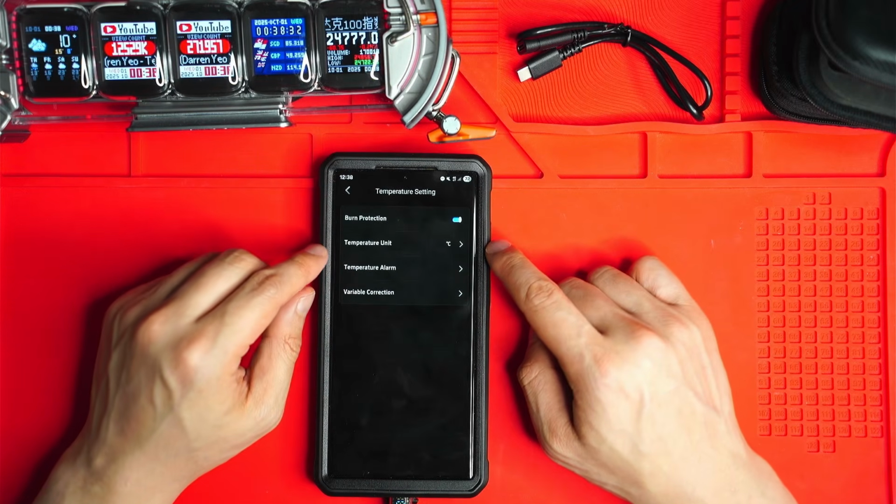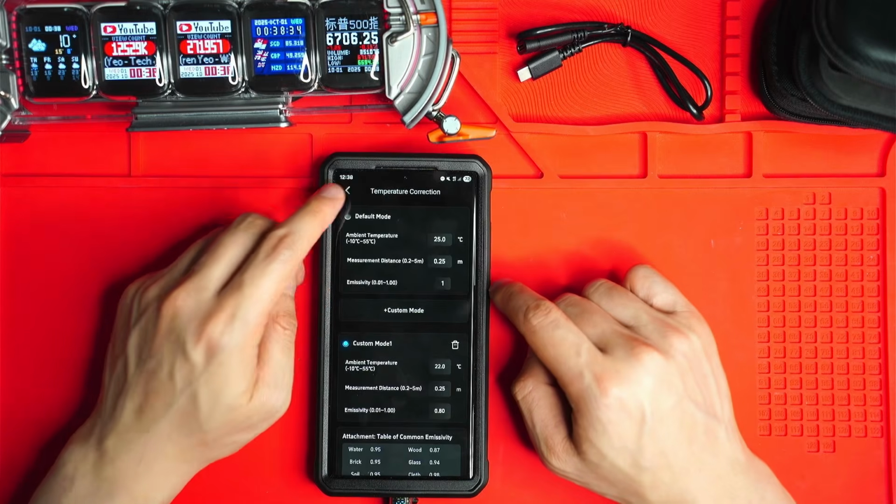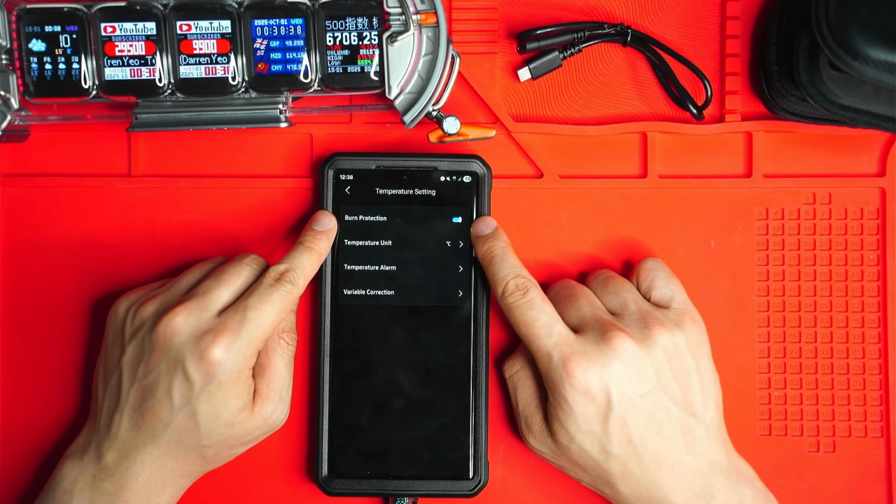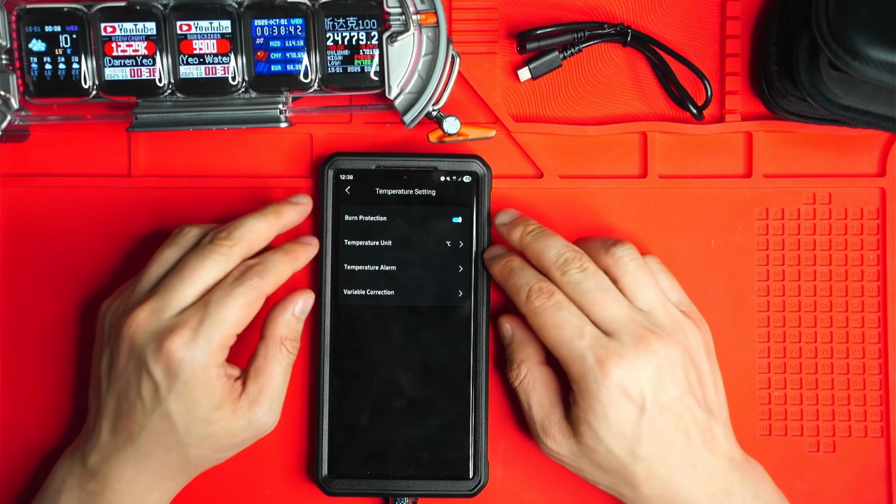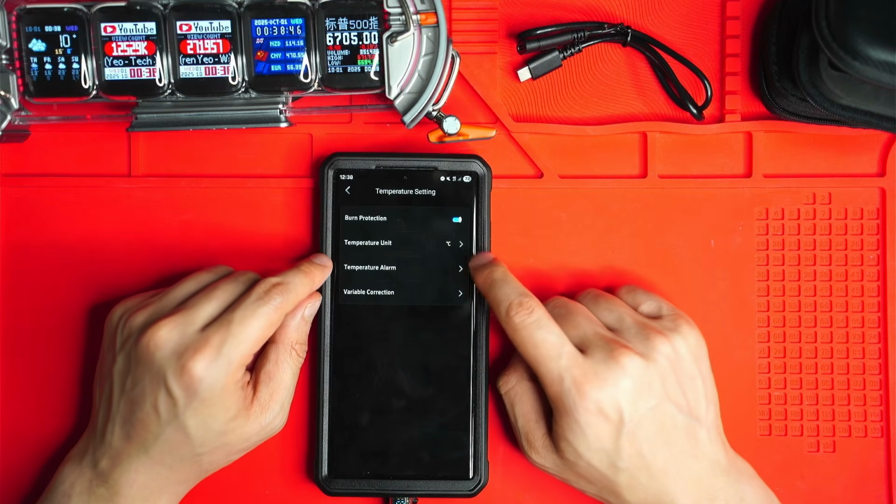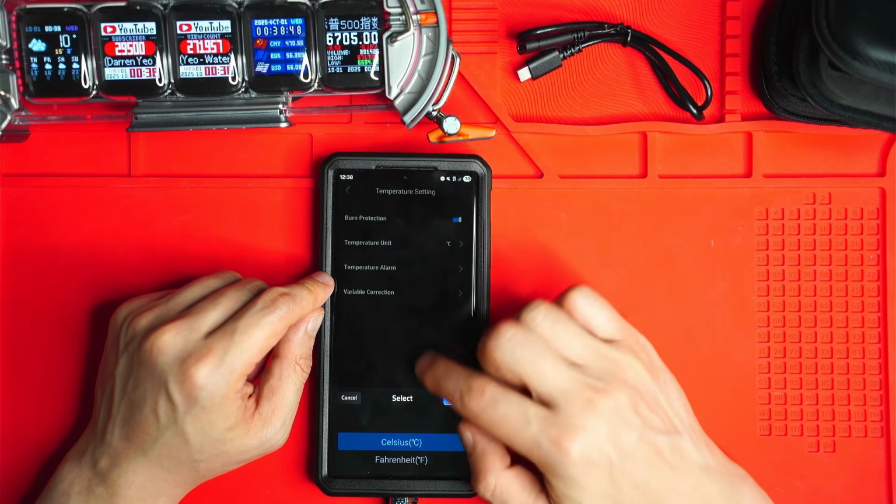Temperature setting. So this here is pretty important. So I turn on the burn protection so that when you maybe accidentally point it at a very high temperature object, it just disables the camera. It's also temperature unit you can change to Fahrenheit as well.